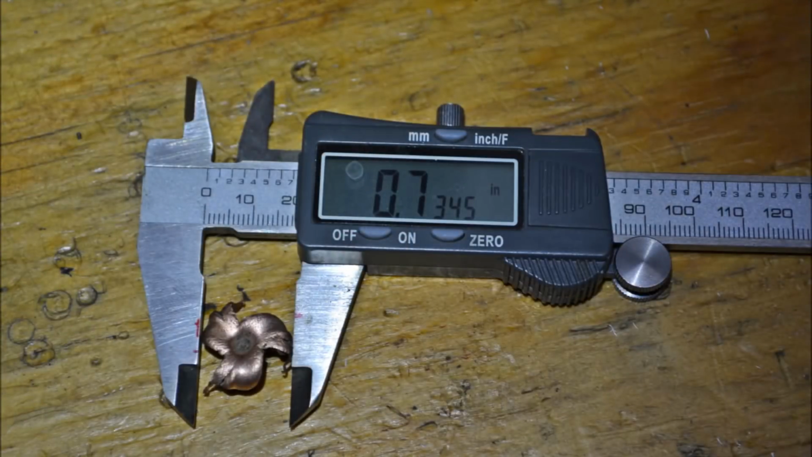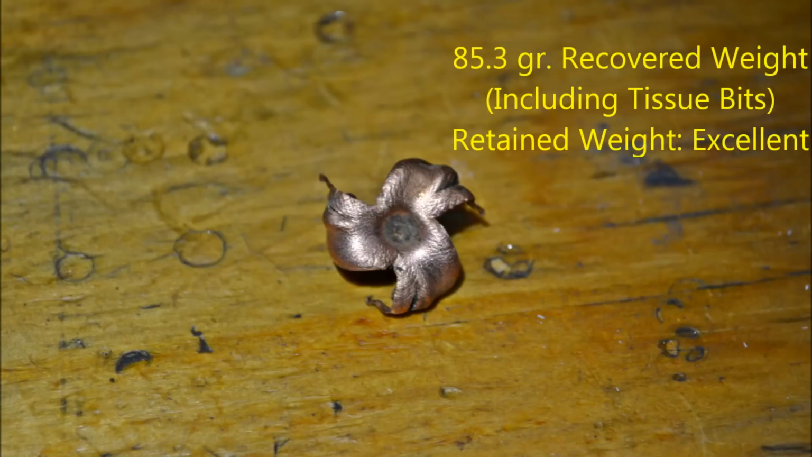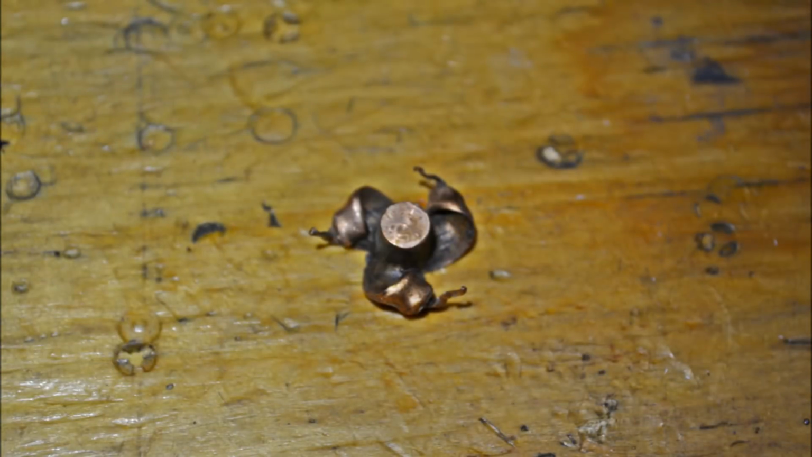Now the T-Rex expanded to nearly 3/4 of an inch, which is excellent, and it had a recovered weight more than it started off as. That's because there was some tissue included with it, but it had excellent weight retention, and all the petals were recovered intact. Very good performance for this bullet.